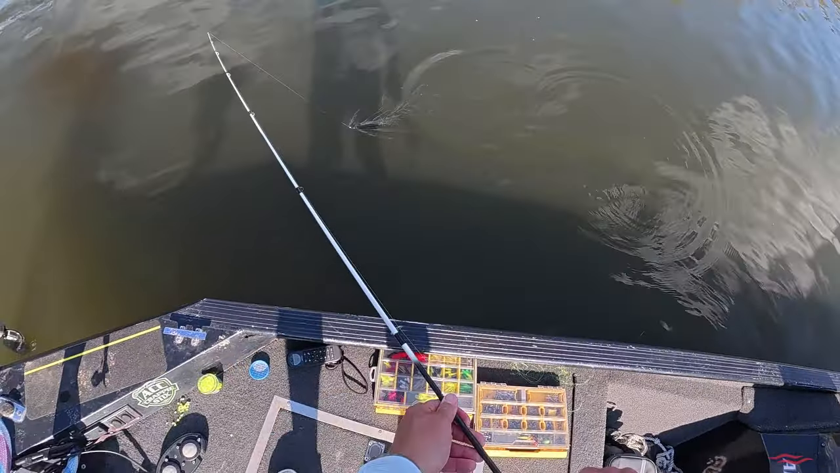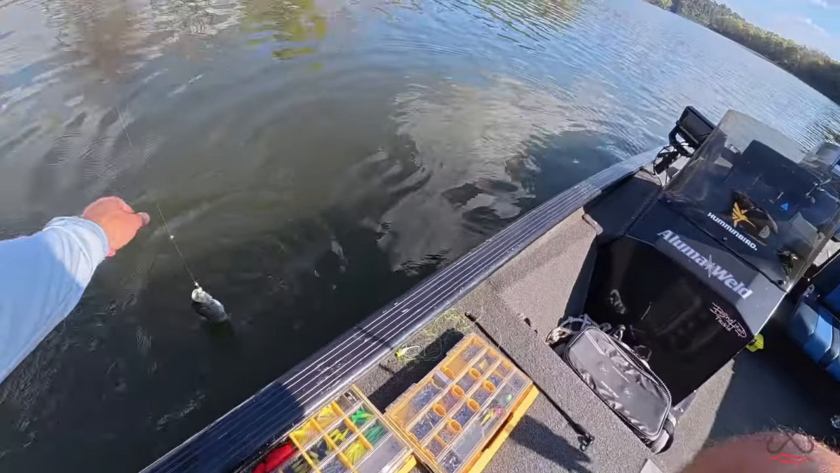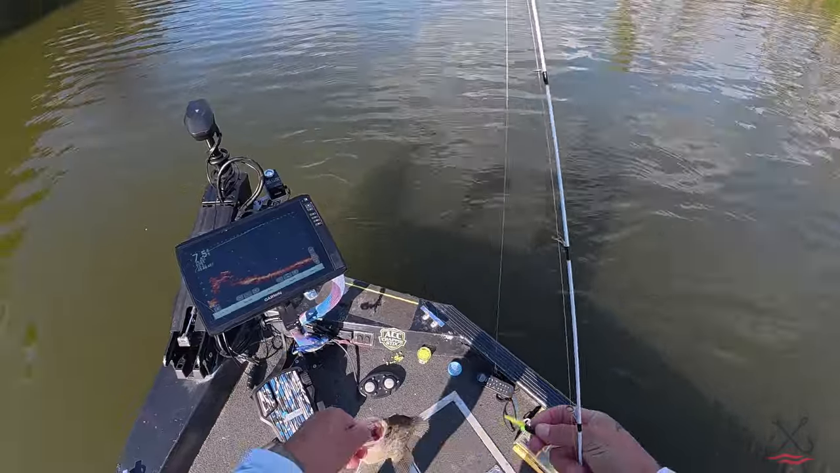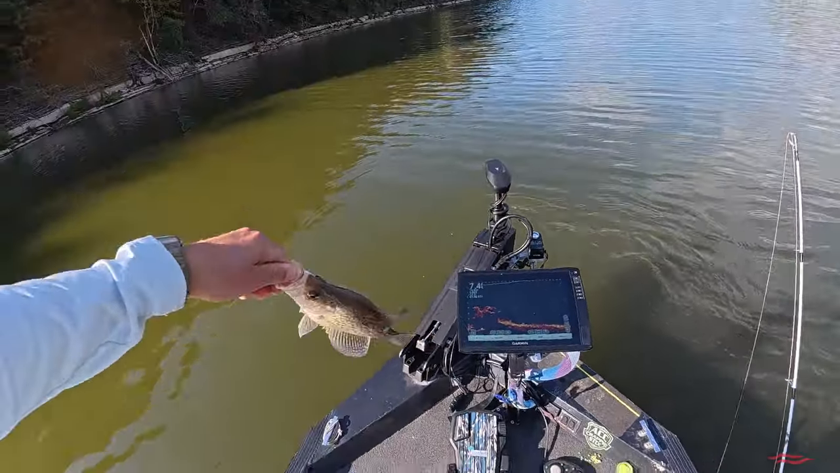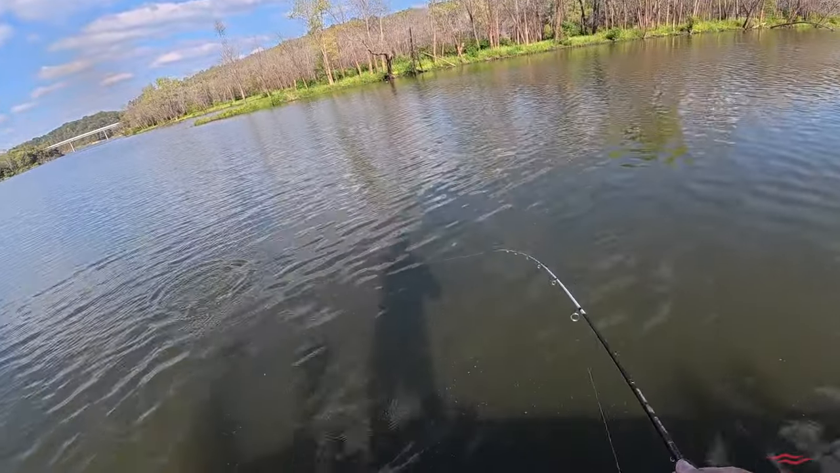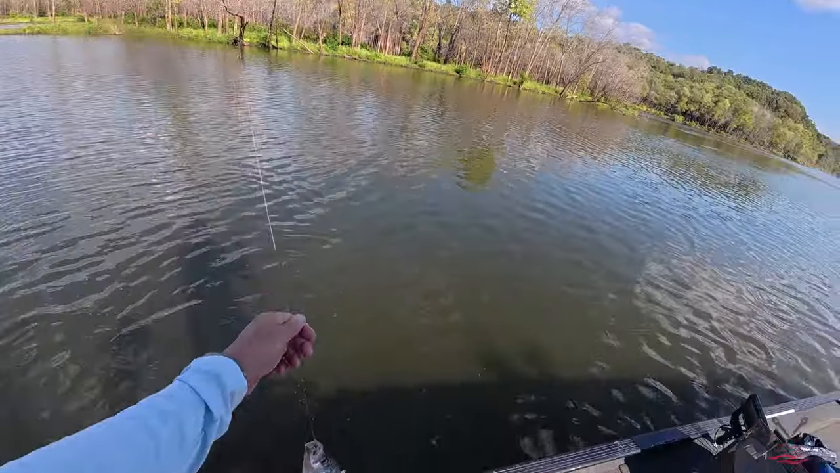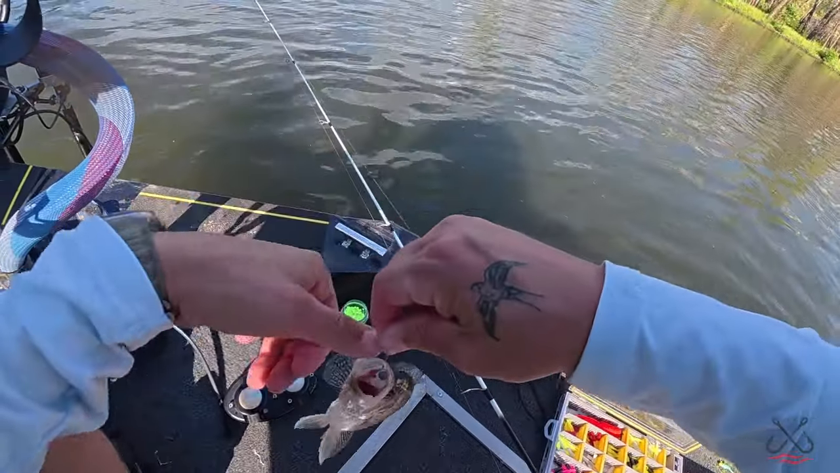And I barely got him hooked. Man, he hammered that thing. I switched colors. The bite was slowing down a little bit on the black chartreuse.